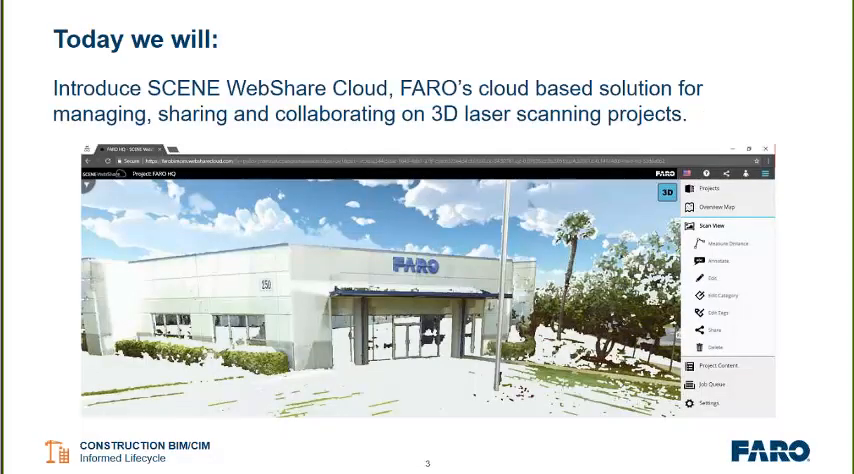The primary purpose for today's meeting is to introduce everyone to WebShare Cloud, and for those of you who have seen or worked with WebShare previously, update you on some of the newer features and how others are finding value. At FARO, we have really heard how challenging it can be to view and collaborate on projects, especially large ones. I can't even tell you how many customers Cutter and I have run into that have found some serious value with this platform.